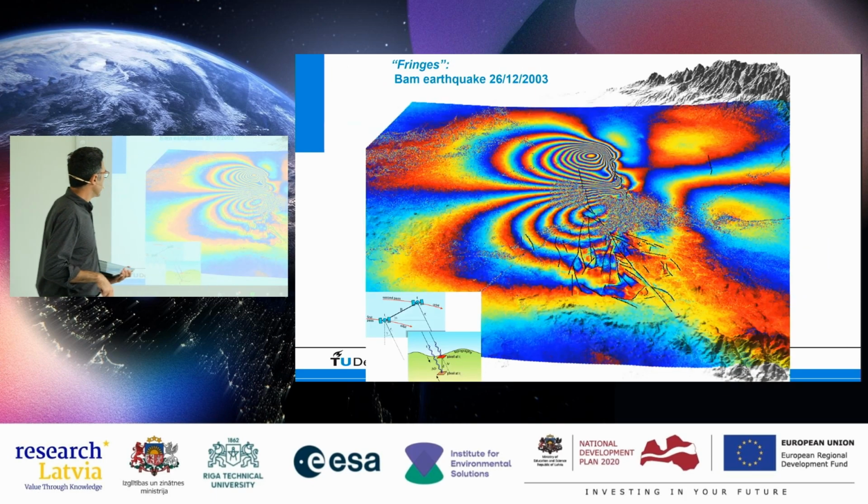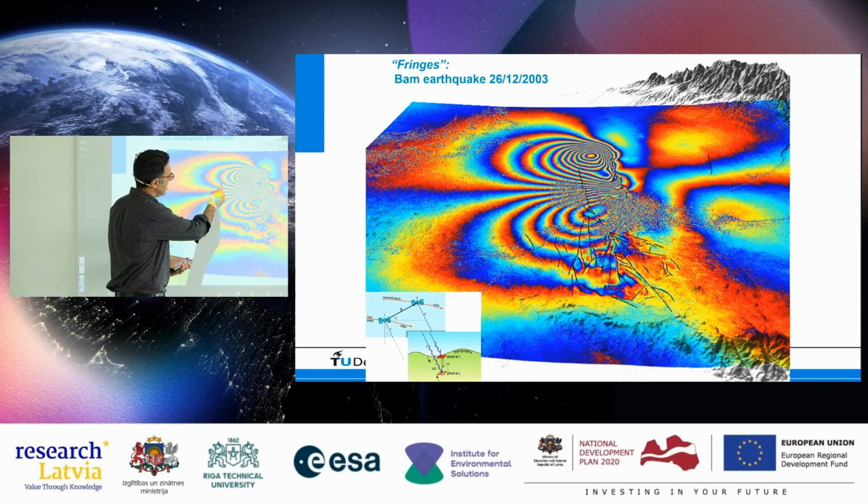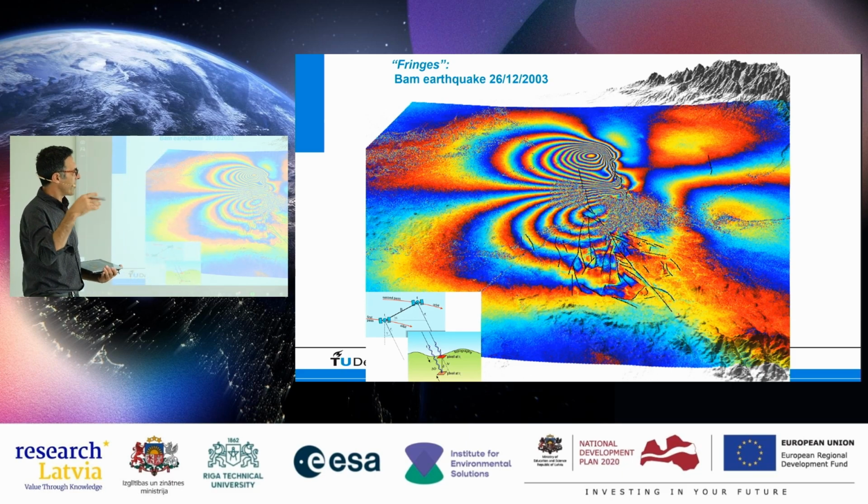So if you look at an example here, another earthquake, we can measure the deformation very, very precisely. There are other error sources, I will talk about that later, but in principle the measurement is sub-millimeter.